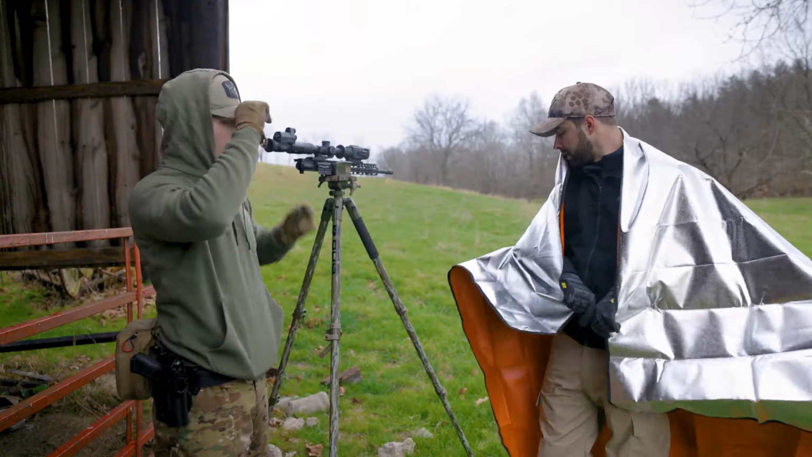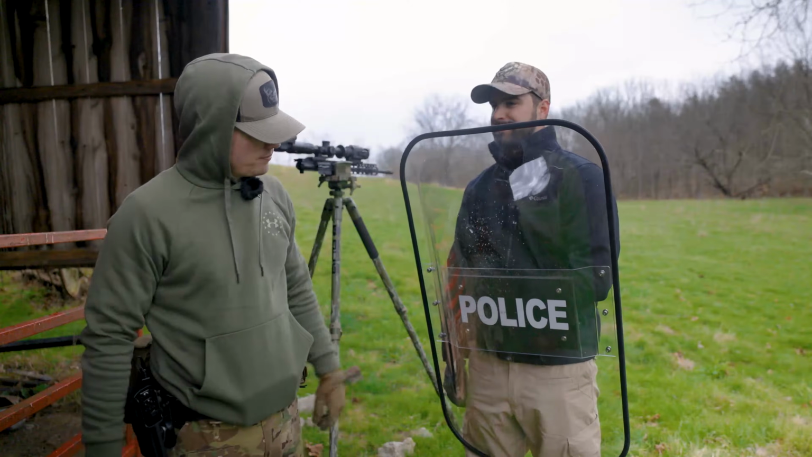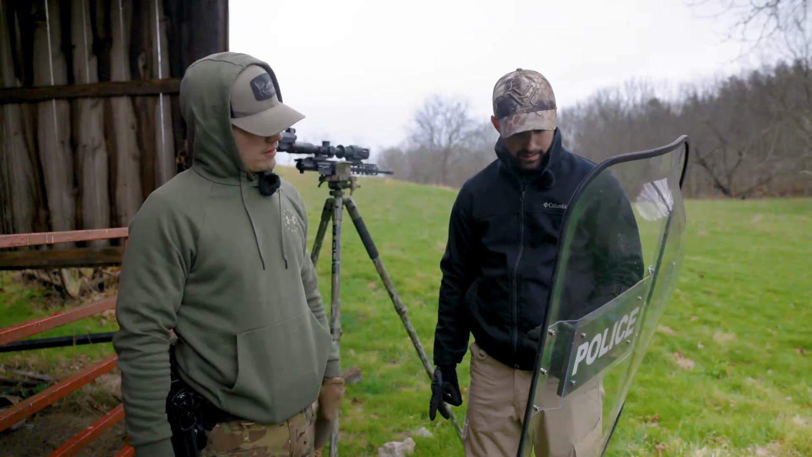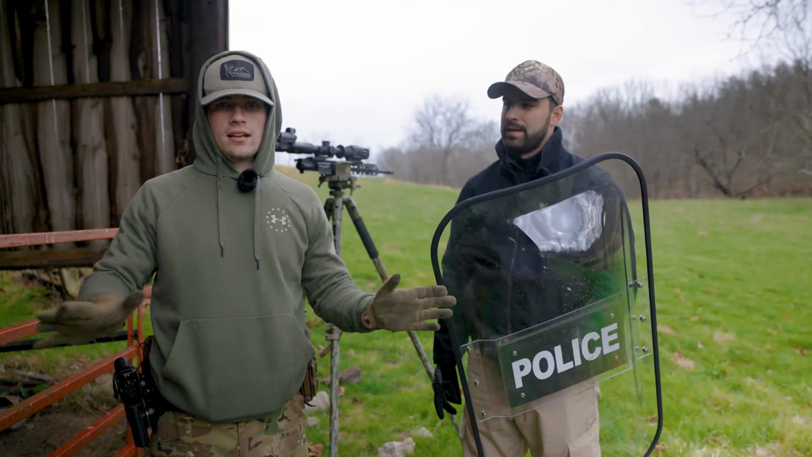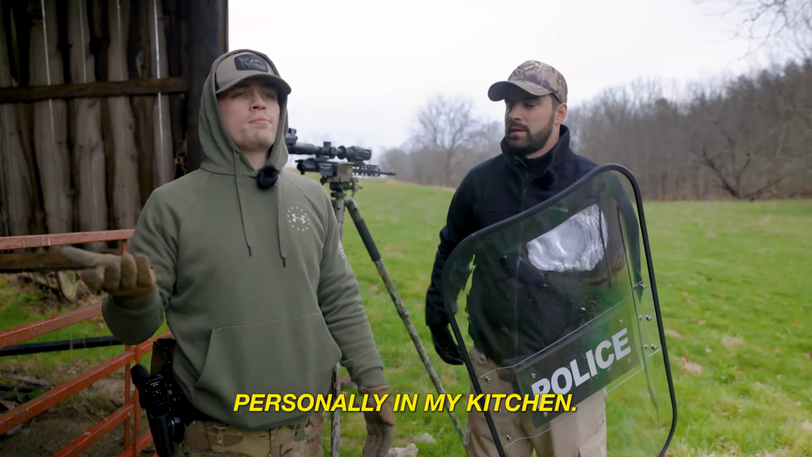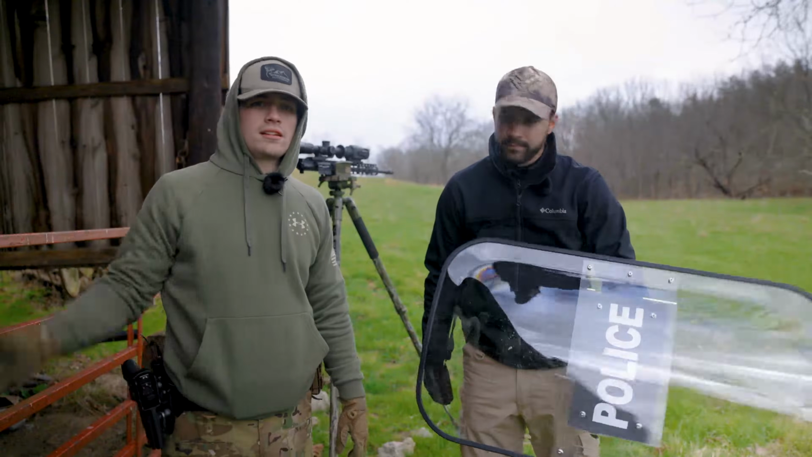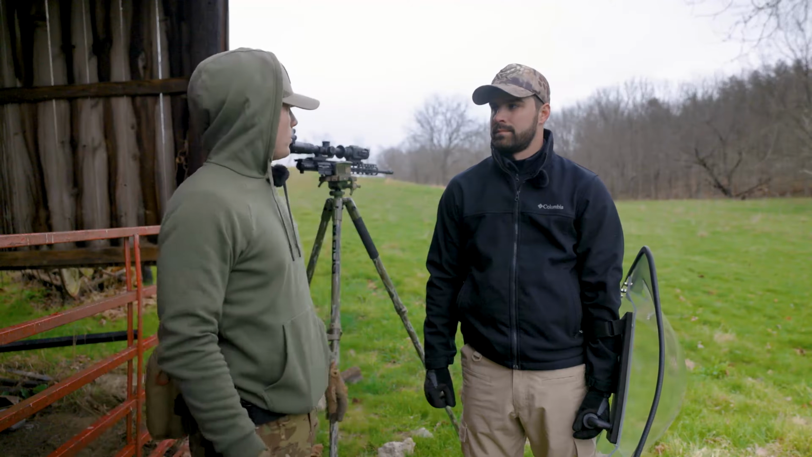Well, considerably. All right, let's try the riot shield. So we have riot shield here. This is some plexiglass, I think. Yeah, plexiglass. And I don't know, you're going to have to try to get behind it the best you can, but in theory, glass doesn't allow heat through. I've tested that personally in my kitchen when I was flashing the thermal around when I first got it. I was like, ooh. I couldn't see myself in the thermal, or I couldn't see out my window.